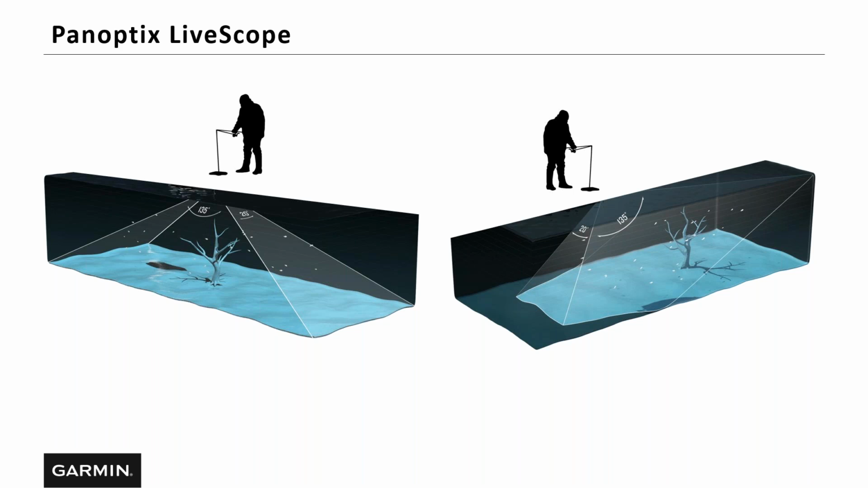So there's no right or wrong there. It just kind of depends on how you fish, and if you're in more of the fishing mode or more of the scout mode, I think would be dependent on how you use that transducer. And remember, with Panoptix LiveScope, because you have that frequency of 530 through 1100, you're not going to get that range like you do with the Panoptix PS22.